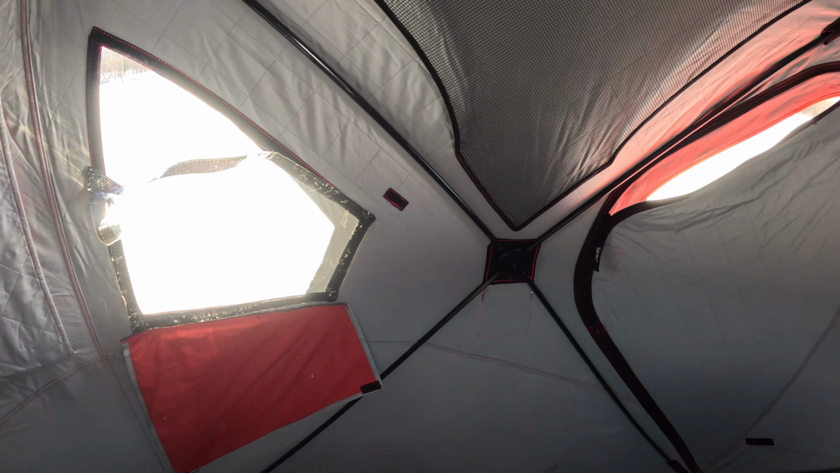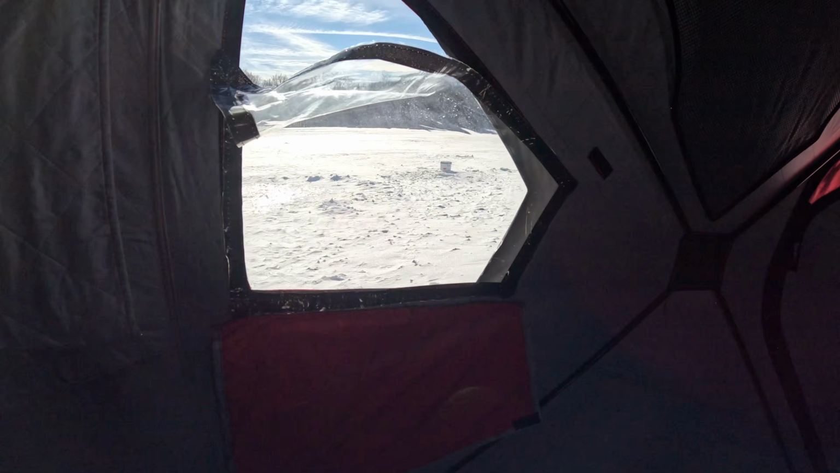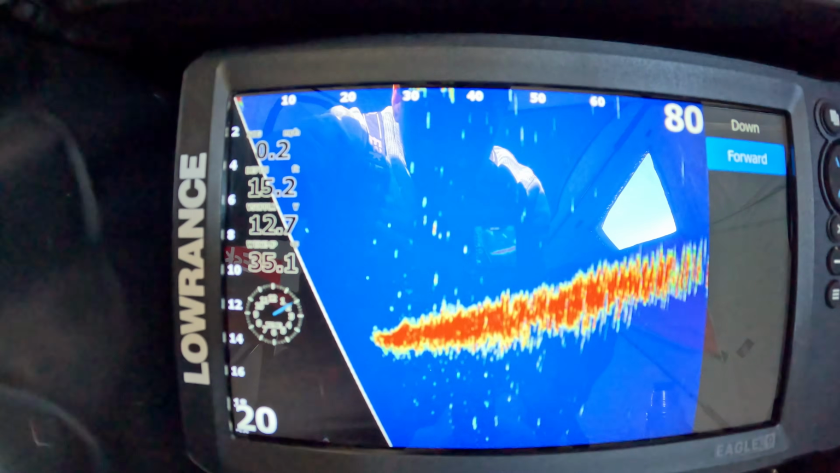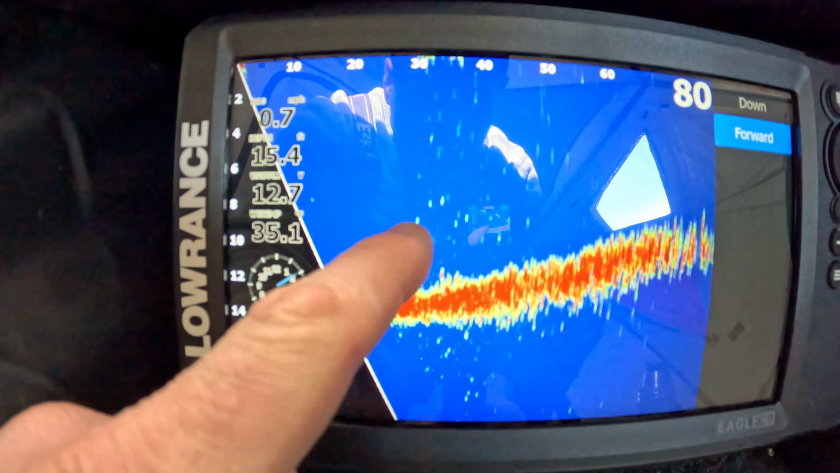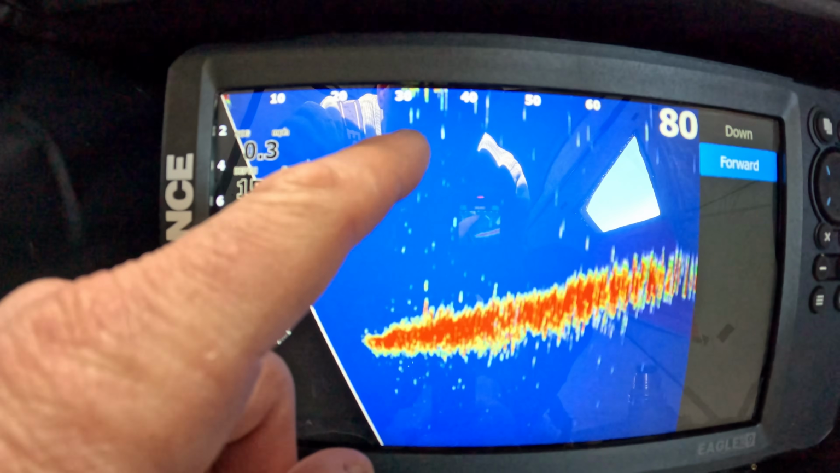It's been pretty slow in the last 25 minutes or so. Got no flags. But what we have done is we've played with this sonar here a little bit. It's gonna be kind of hard to show, but if you look right here, see a little bit of a line, and then you've got some stuff up here.